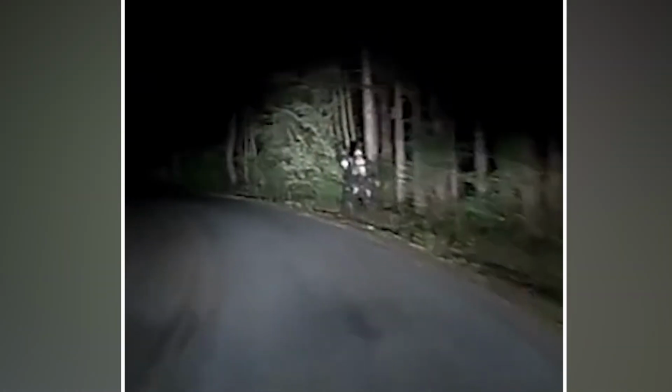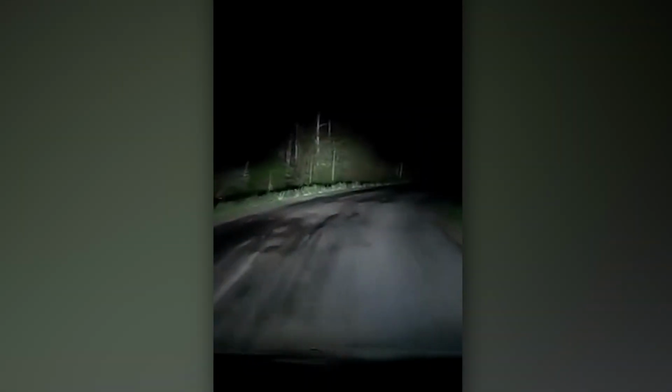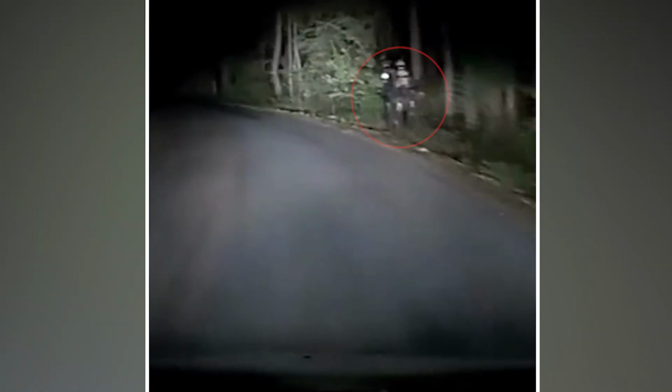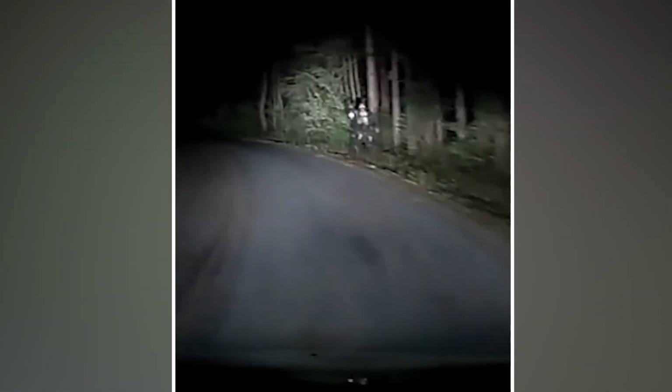Now, this is the last thing that I would like to see while driving through a remote Californian jungle, but here we are. So who was this man? According to the uploader, he claims he never saw anything like this. The creature with black body and an eerie vibe seemed to hold a lantern in his hand, which means I